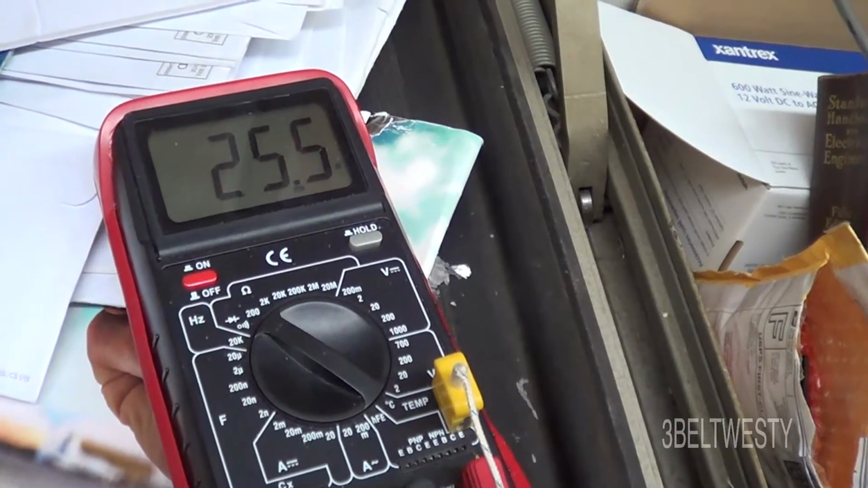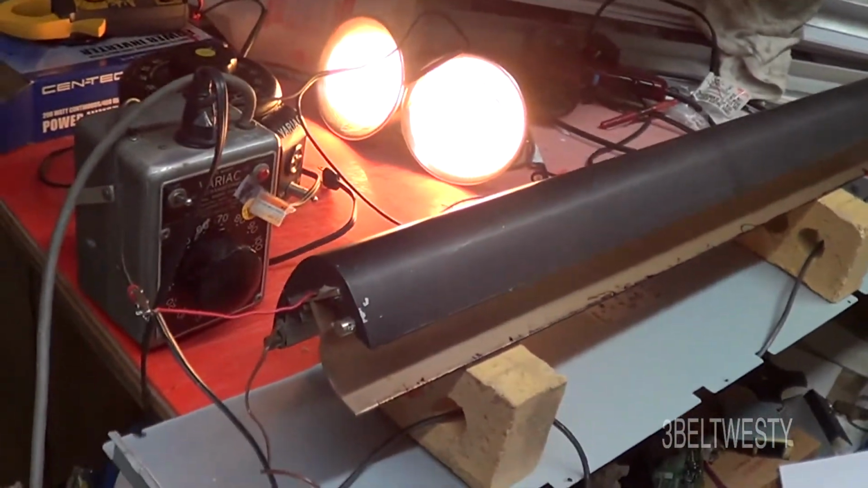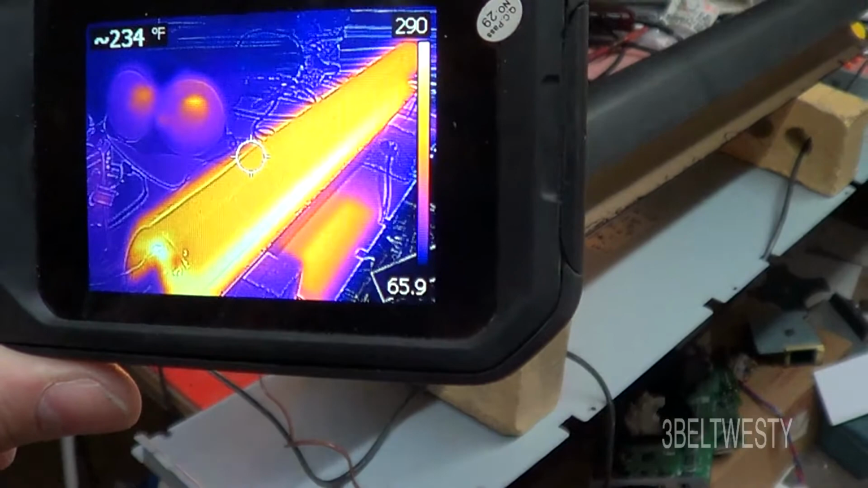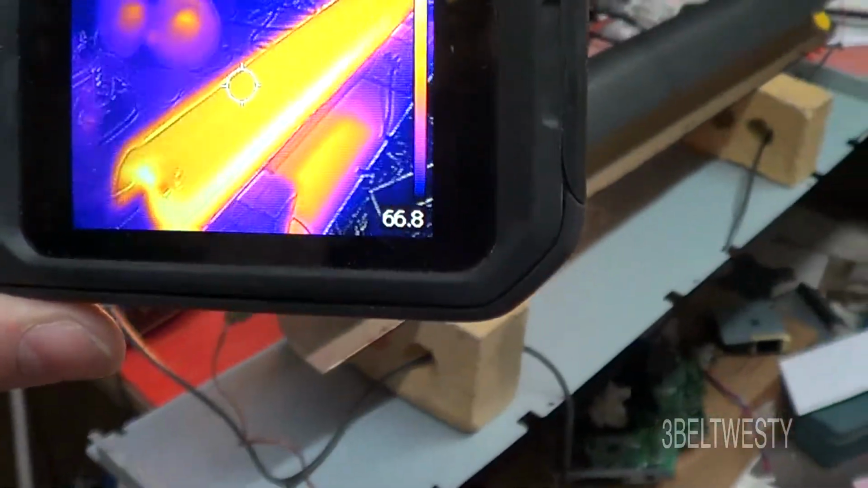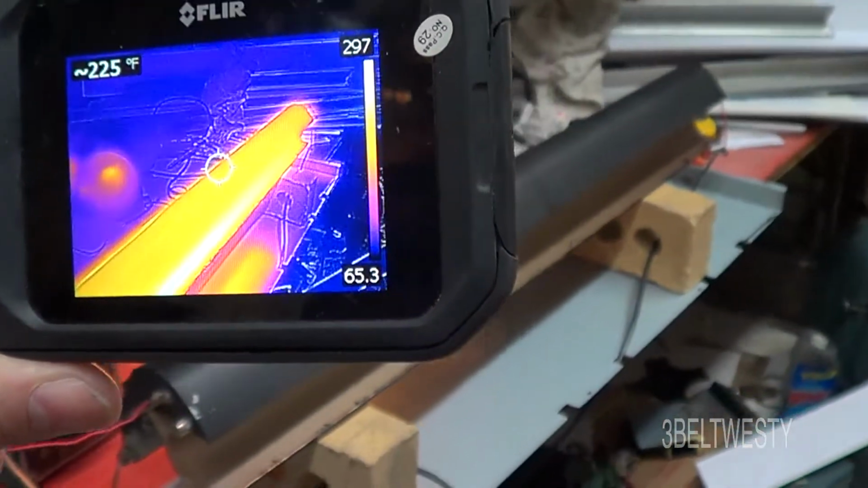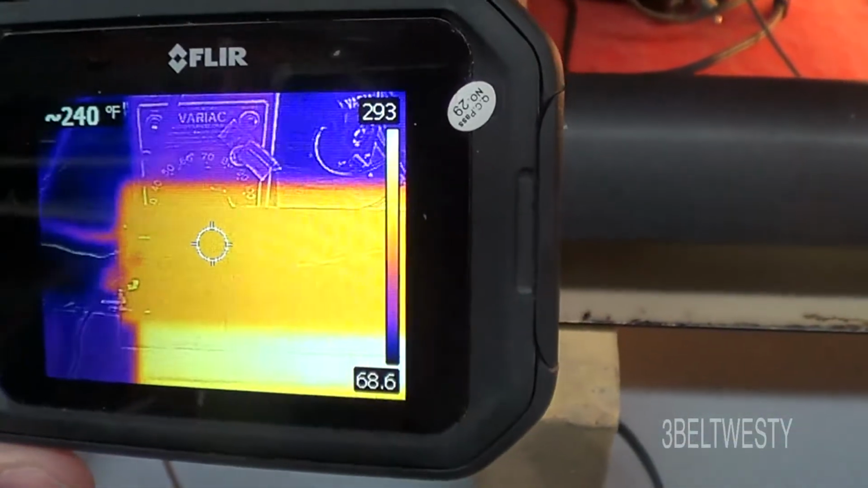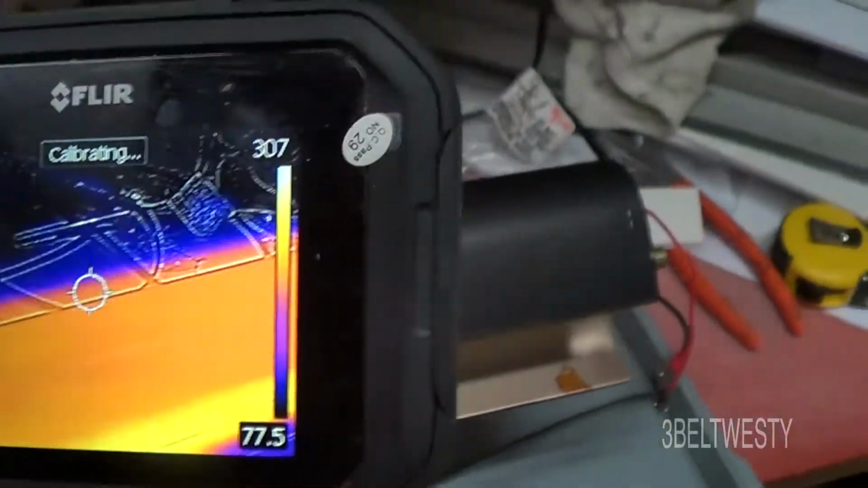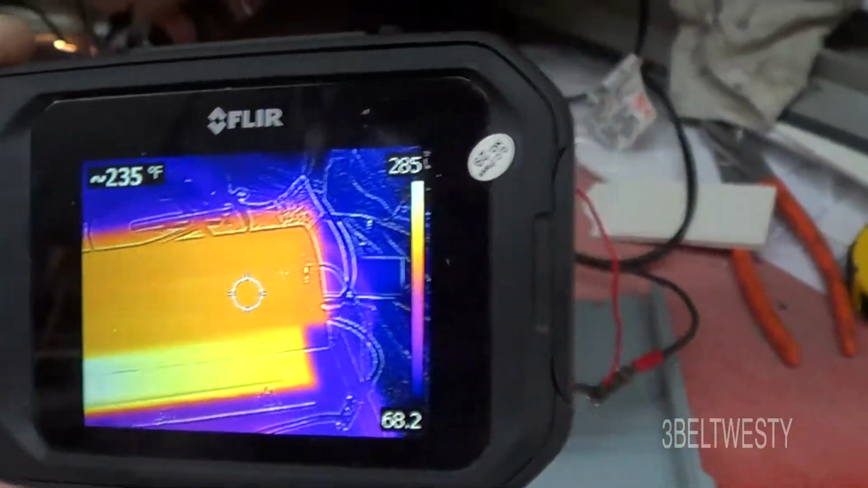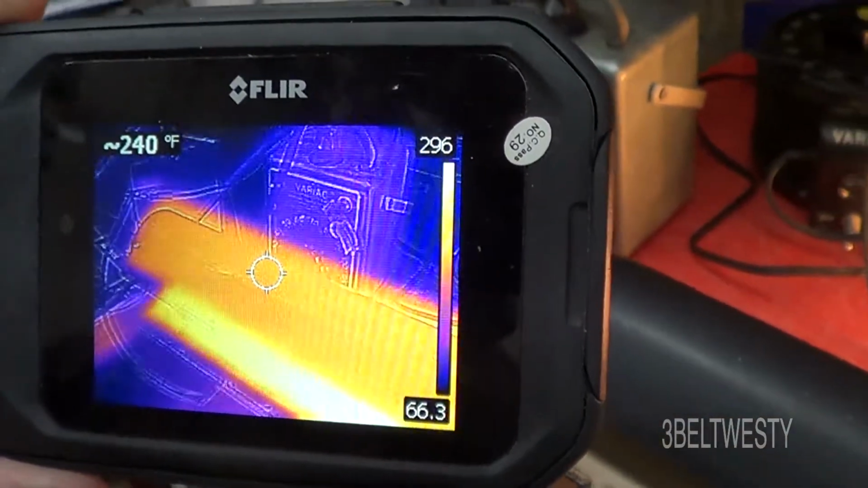Okay, it's probably been about 15 minutes. This is 25.5 ohms, say. I get about 136 volts across the coil. Looks like the black part of the sensor, the heat shoe, is roughly around 230, 241, 236. It's fairly uniform, in the sense that it's not like it's shorted out yet.